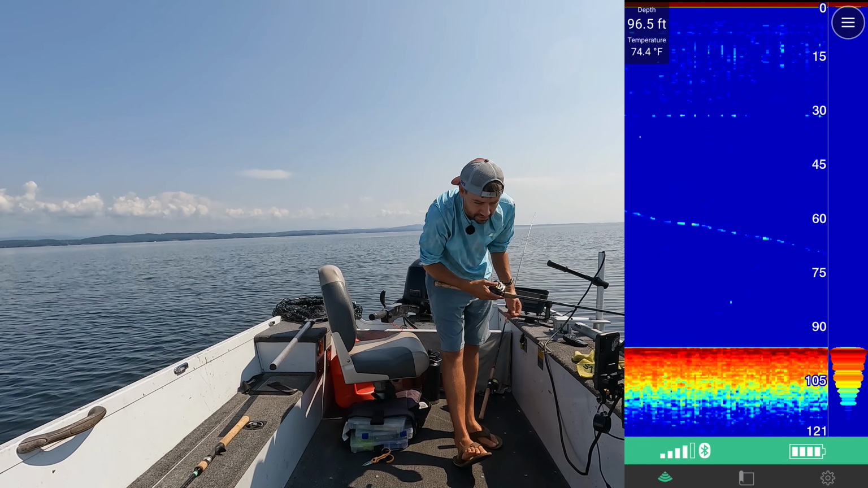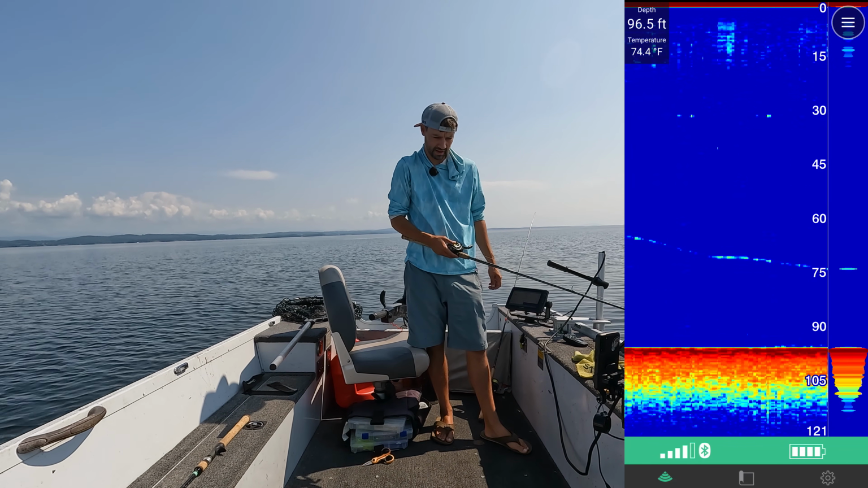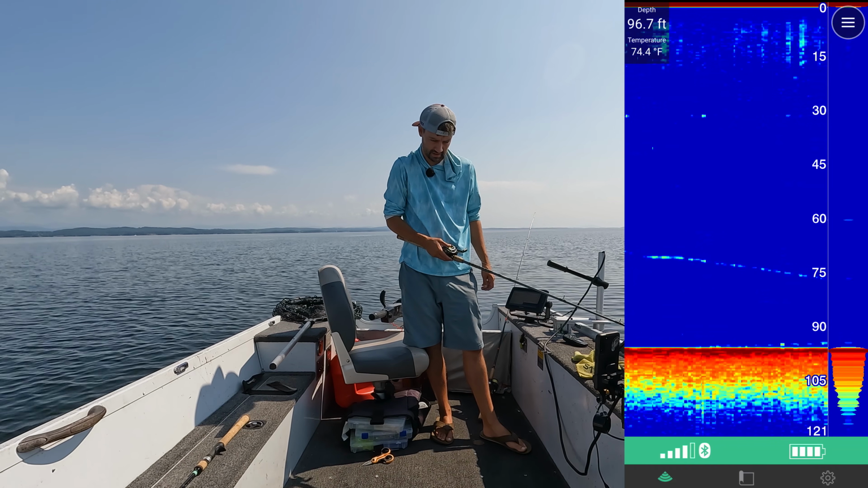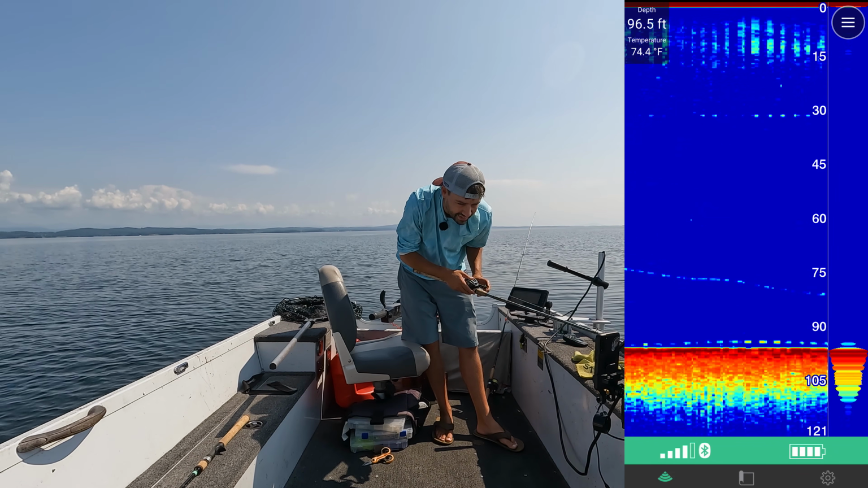There's my jig flickering down there at 75. And there's a laker trying to come up to me already.